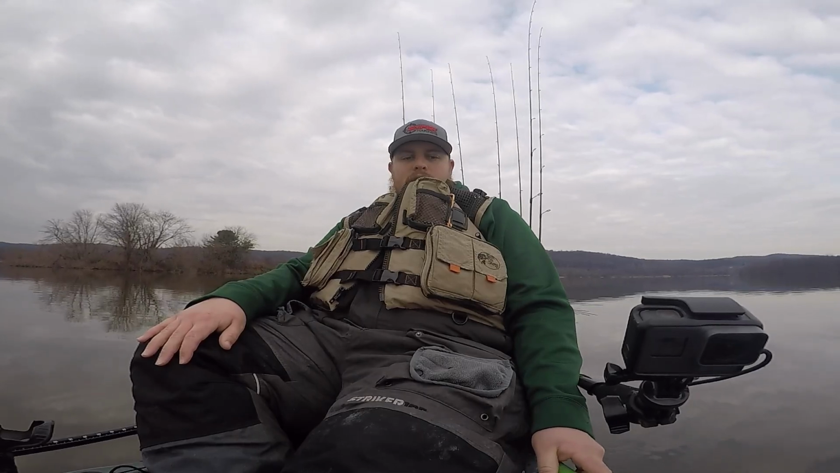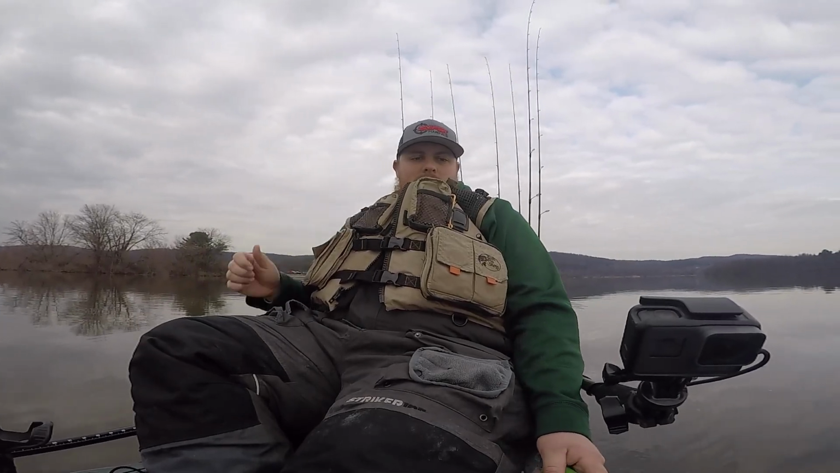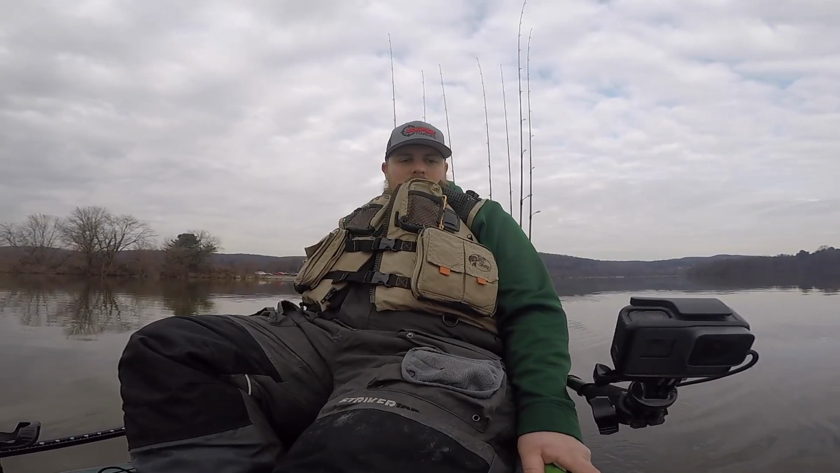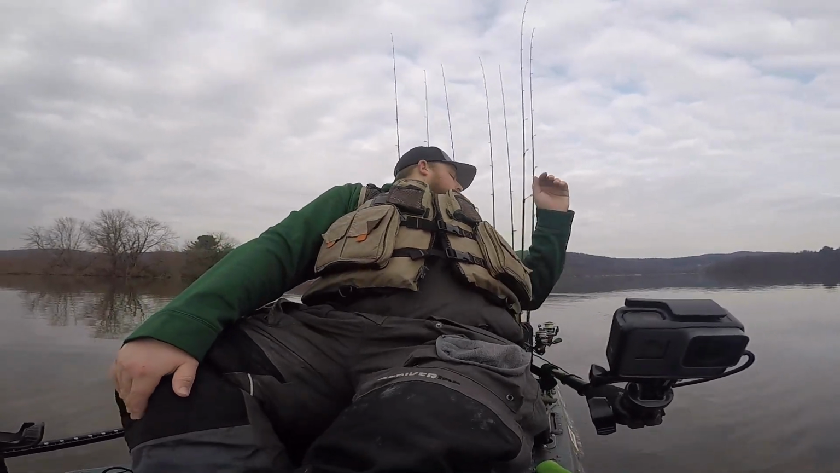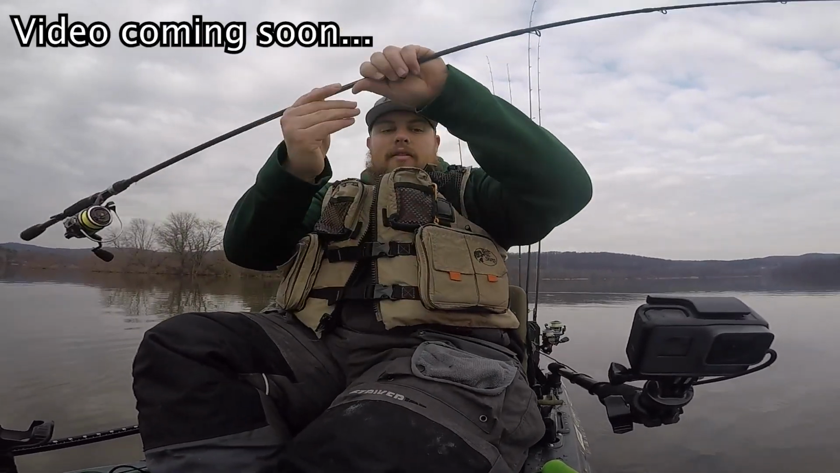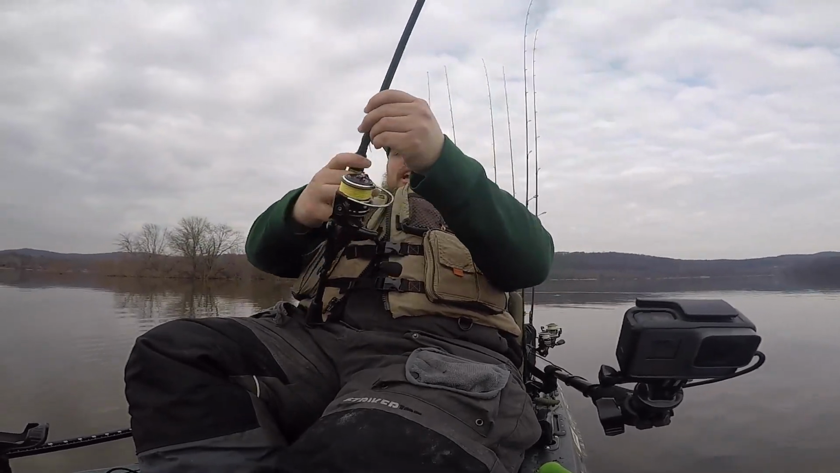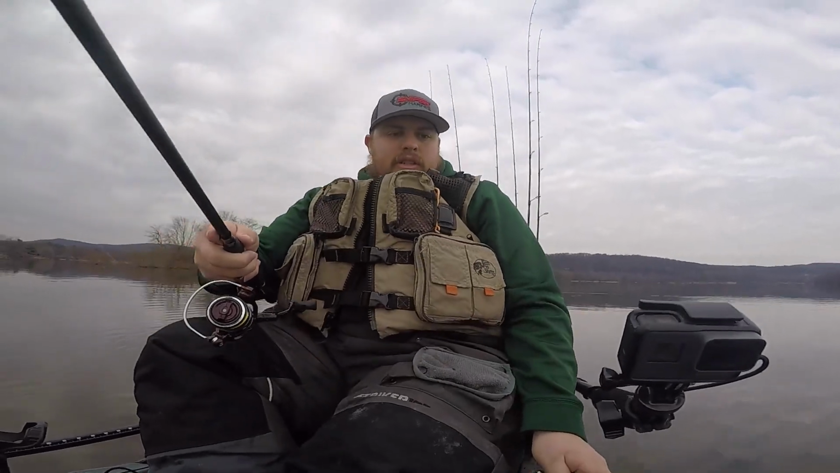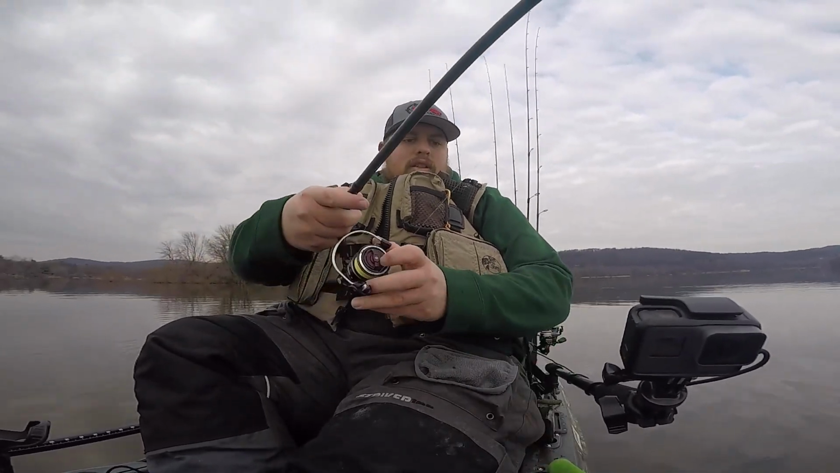Also, my first time using the Yak Attack new. I added more rod holders. If you saw my last video, I now have 10 rod holders on my Yak Attack black box, which I'm absolutely loving already. And we already see one, so let's see if